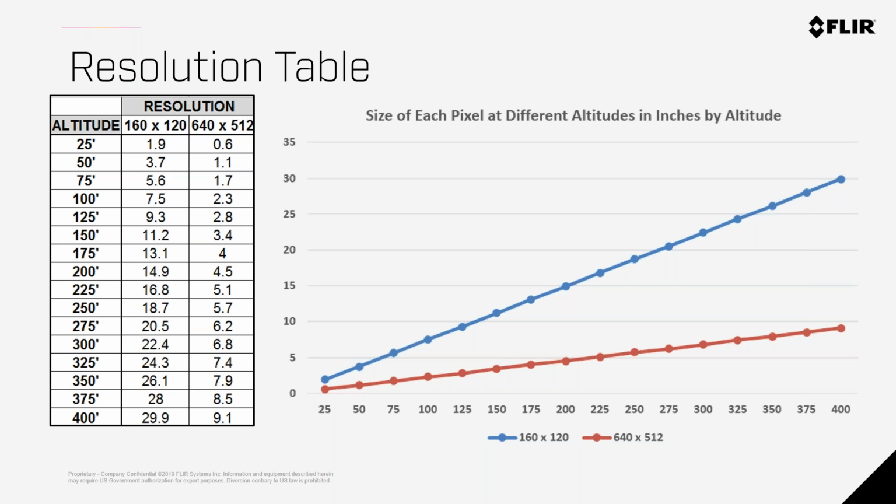I suggest that you screenshot it. I suggest that you consider it, because if you're using thermal, you're going to ask, how high do I have to fly, or how high can I fly in order to see my subject? This table will answer that question for the 640 by 512 cameras, which are the most common, and 160 by 120 cameras like you'll have in the Mavic 2 Enterprise Dual. You will see that it's much more difficult to locate a person with a Mavic 2 Enterprise Dual, the 160 by 120, at any altitude. We could walk through this all day, but just keep in mind this is an important slide.